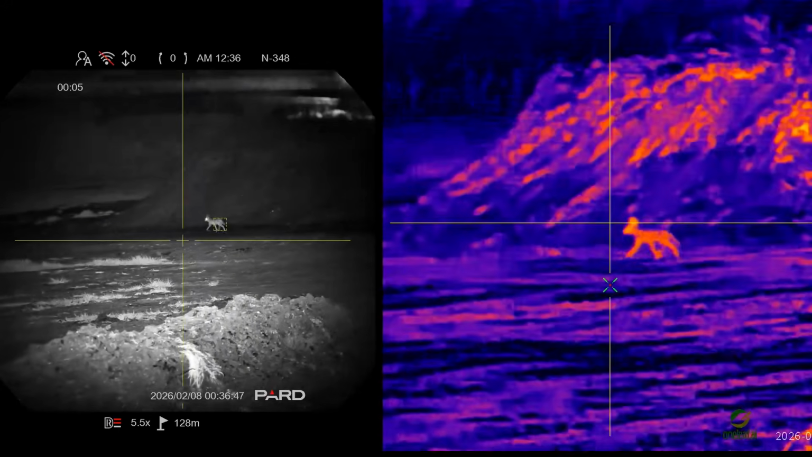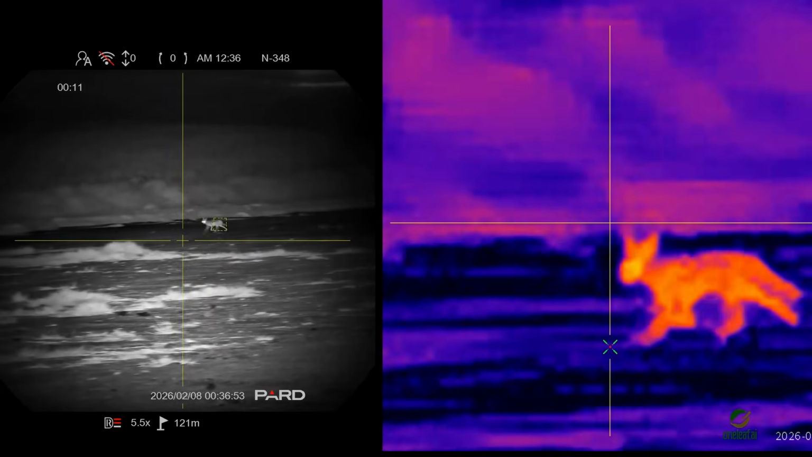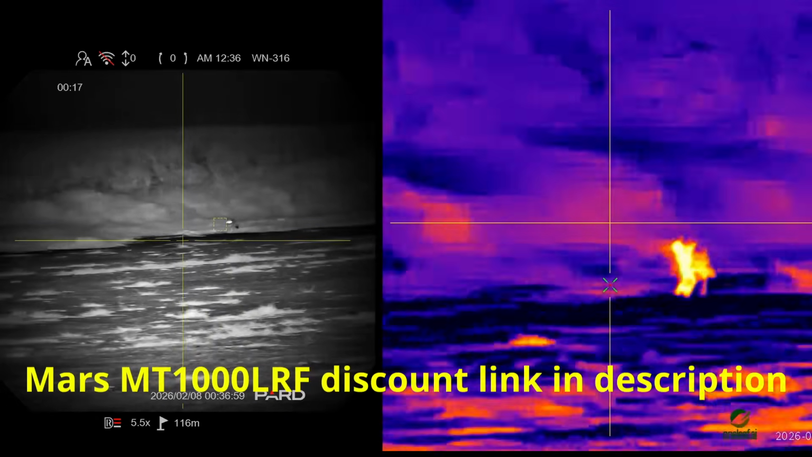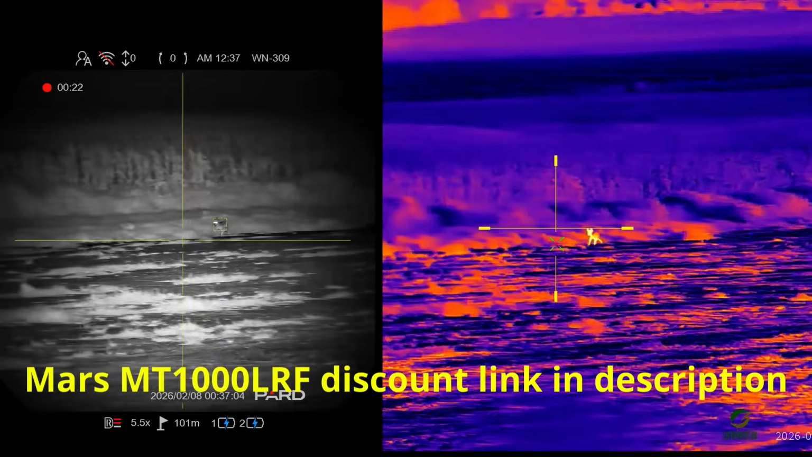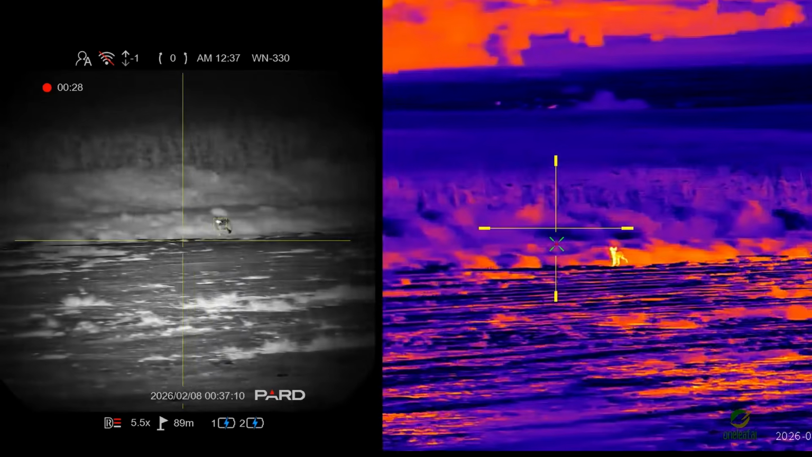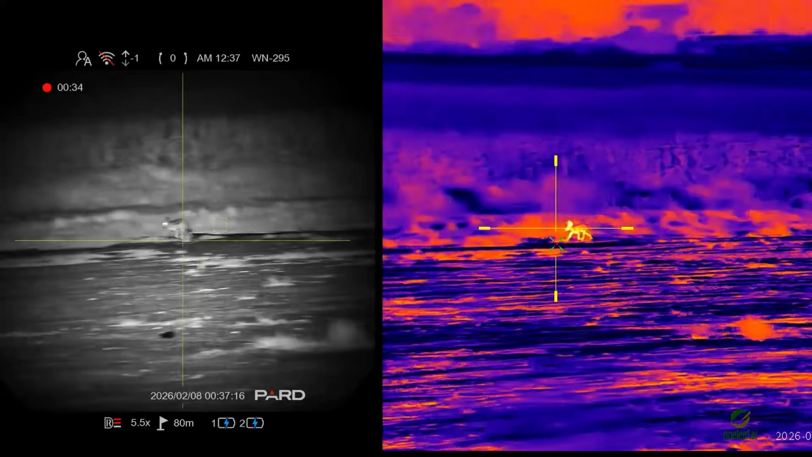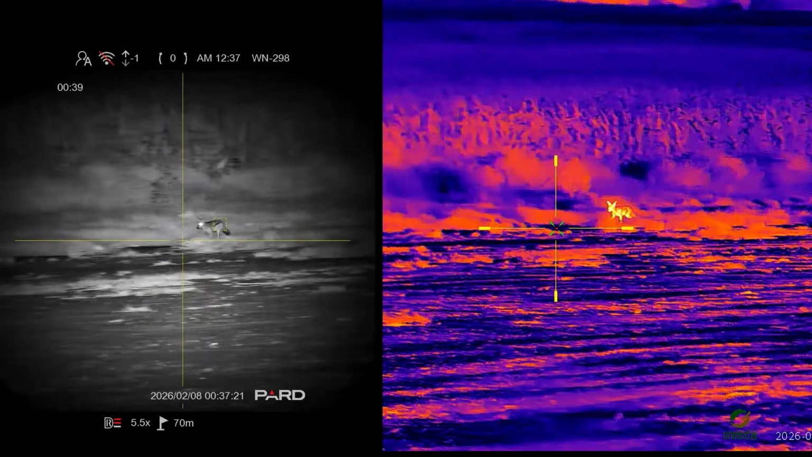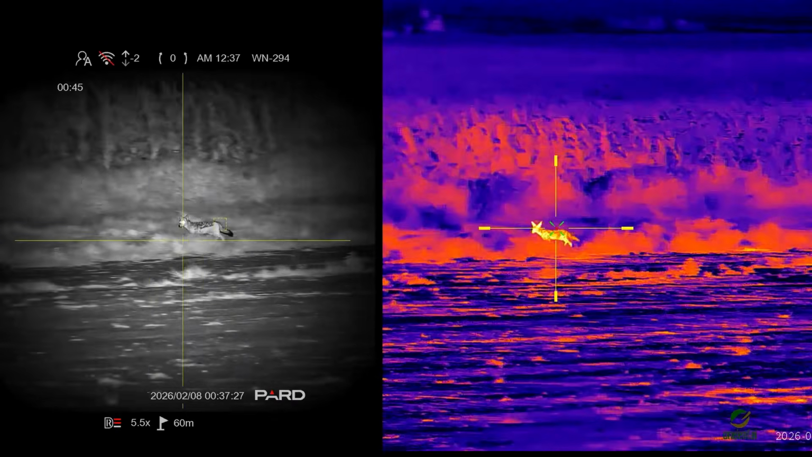The footage on the left was recorded with a Pard Night Stalker X, while the footage on the right was recorded with a Marsh NT1000 LRF. The Pard Night Stalker X is an infrared night vision telescope, while the Marsh NT1000 is a thermal scope. Except for the last minute of the video, you will see synchronized footage of both scopes of the same jackal.